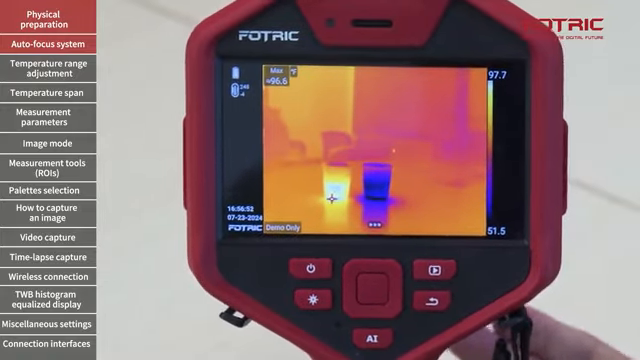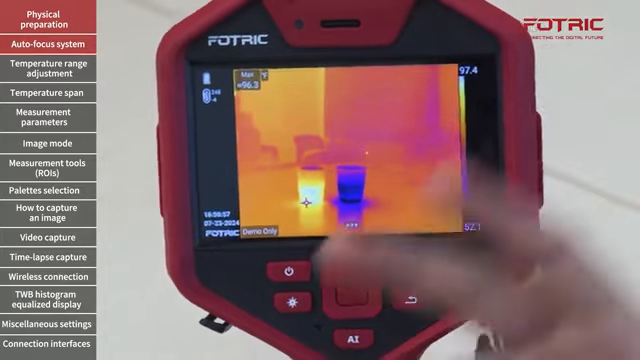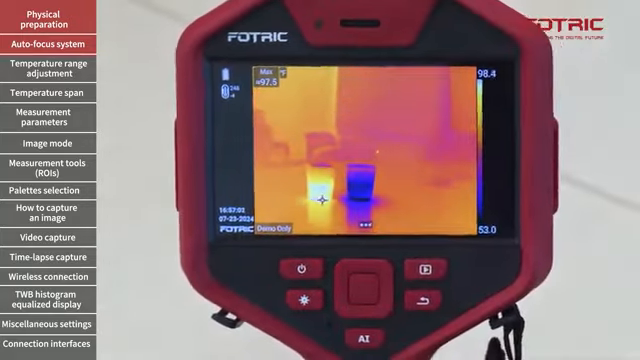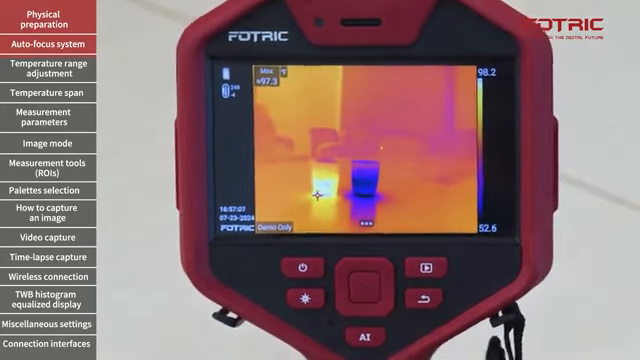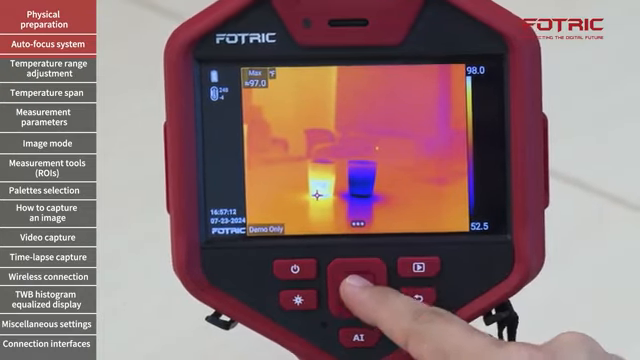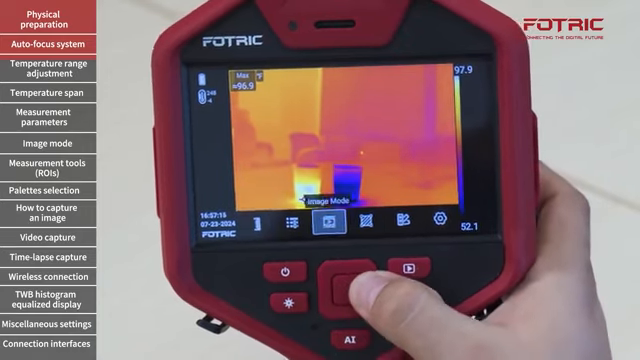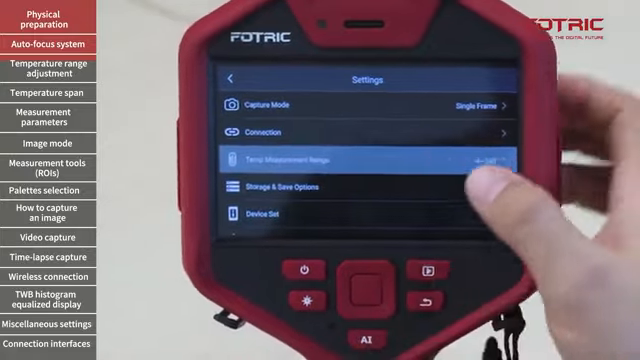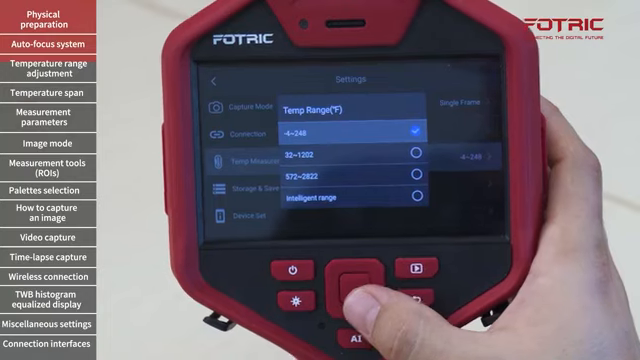In second instance, you want to make sure that you're using the correct temperature range for the camera. You want to ensure that two things happen here, that you use the smallest temperature range possible and also the one that covers the temperature of the objects that you're dealing with. So I can access the menu by tapping the three dots, or I can also do it by clicking the main center button. I will go to the settings and I will go to the third line, temperature measurement range, and select which one I want to work with.